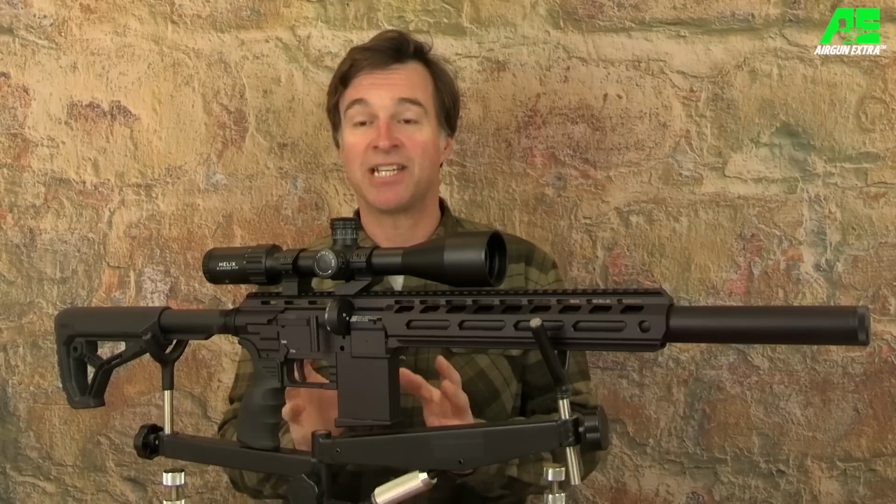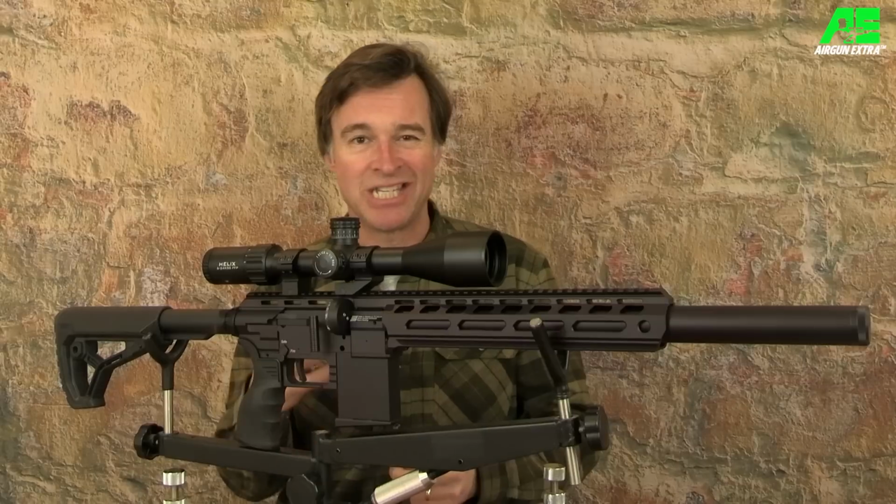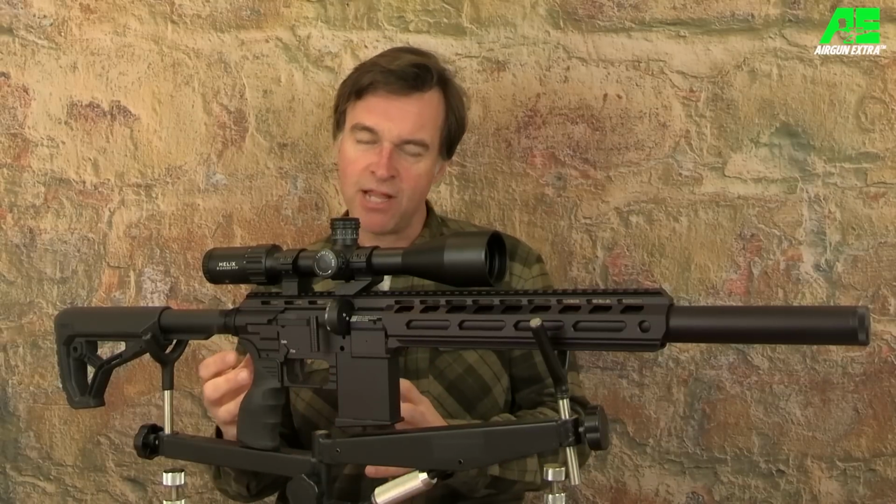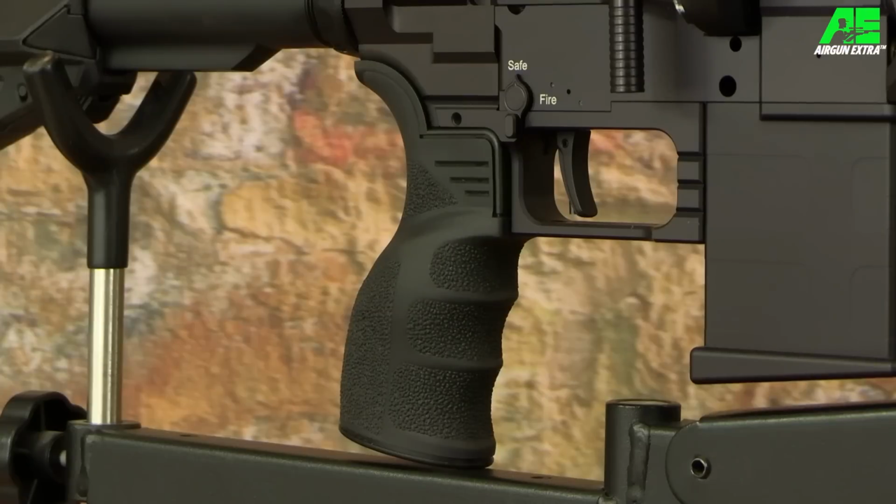The DRS Tactical comes fitted with FX's UG1 grip, which I really like. It's nice and wide, so it really fills the palm, and it's been really thoughtfully sculpted to provide a very comfortable fit for left or right-handed shooters, and most importantly, it guides you instinctively to the trigger.